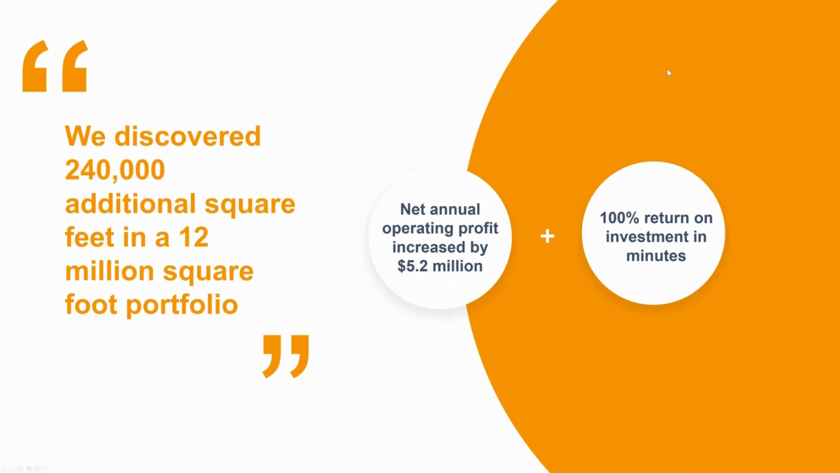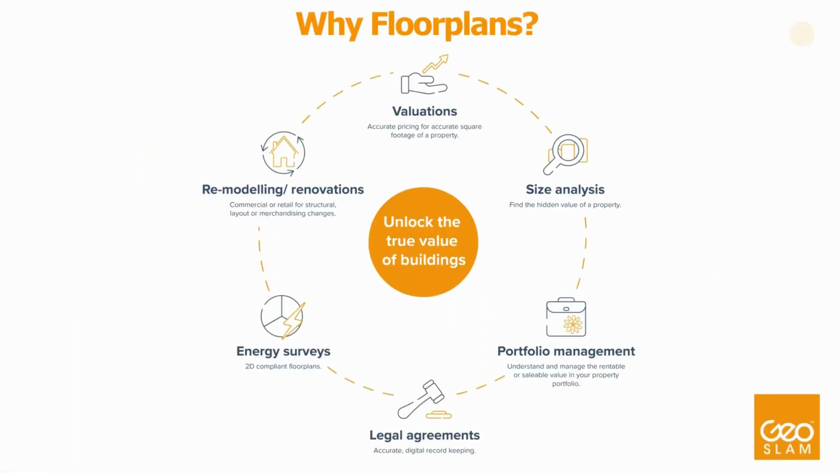What you could use them for, as well as portfolio management, as I just described previously, you can use it for valuations, for accurate pricing, for accurate square footage representation of the property, as well as size analysis, legal agreements for digital record keeping, including floor plans, lease plans, and so on.